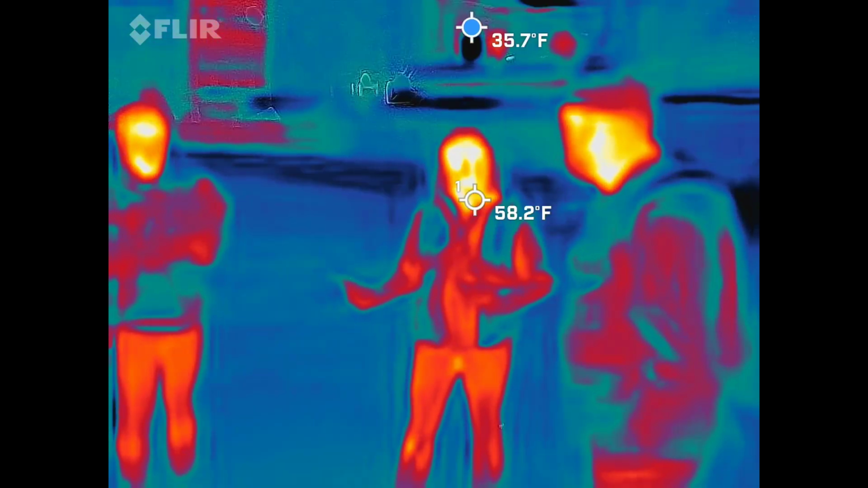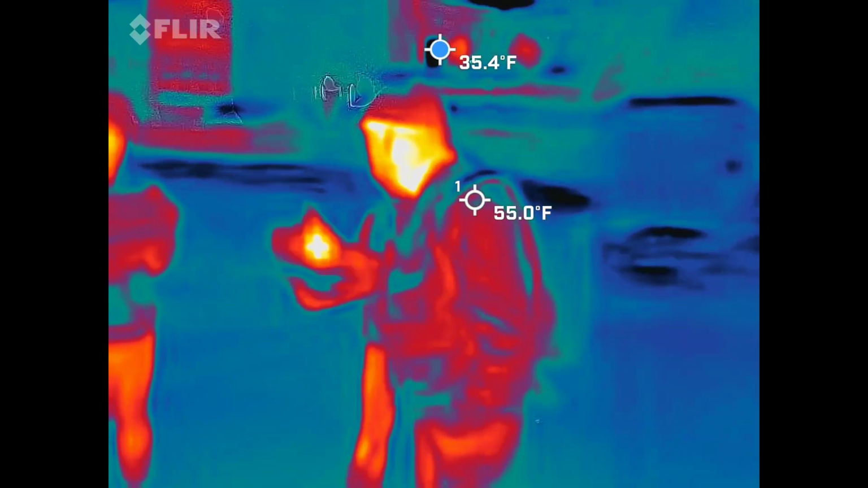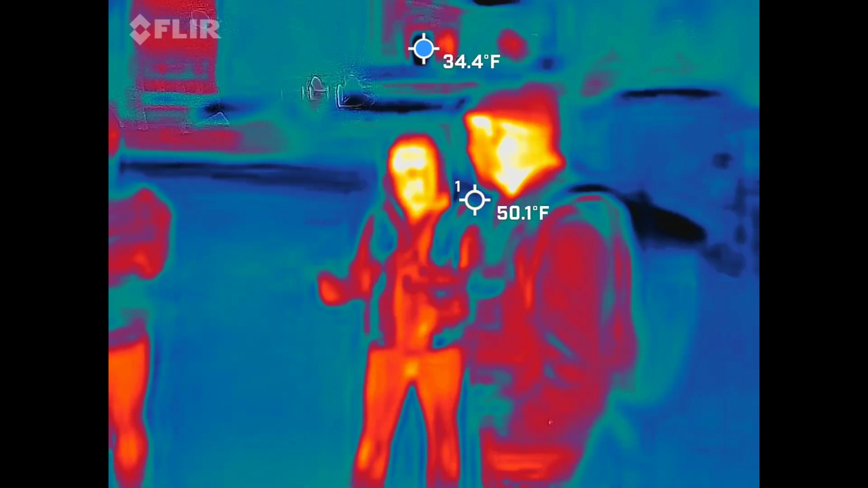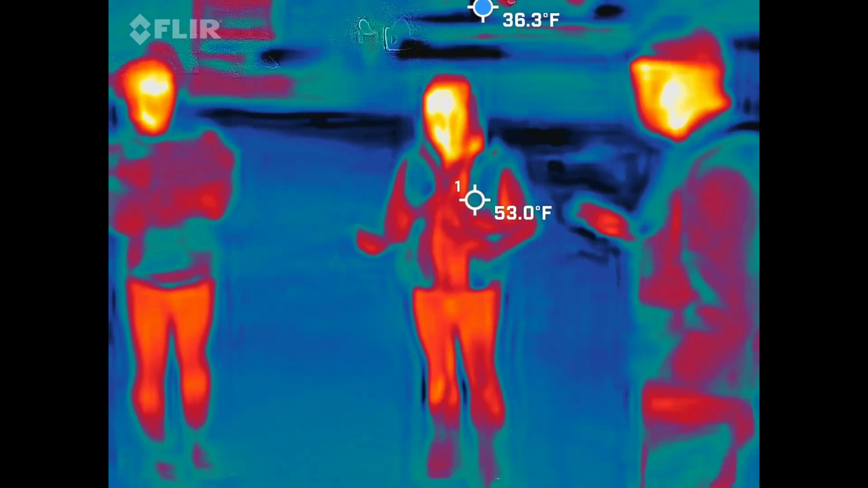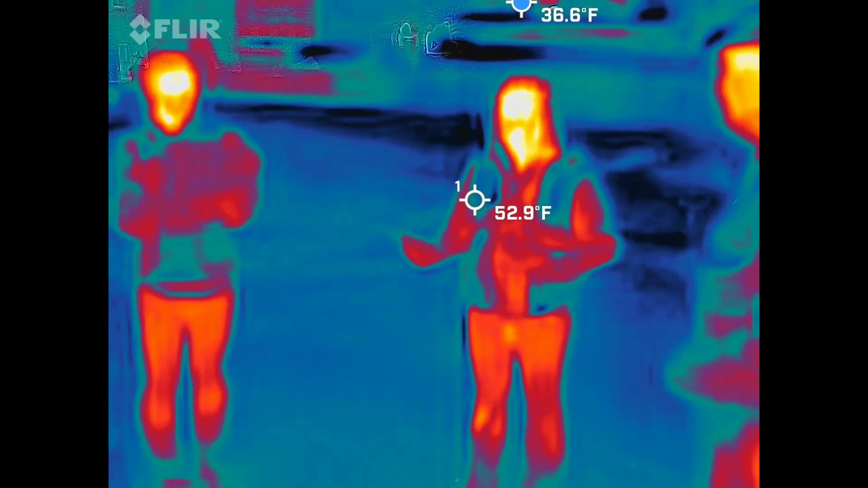I also monitor whoever's using it because that EMF is directly on them. It's not that she pointed at that building and it's from that building. It's directly on her. So again, I'll always monitor your health. Make sure 32. I'll take a 32. Now we're on 38. What's going on in here?